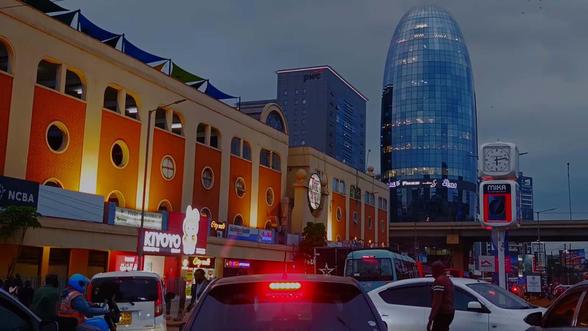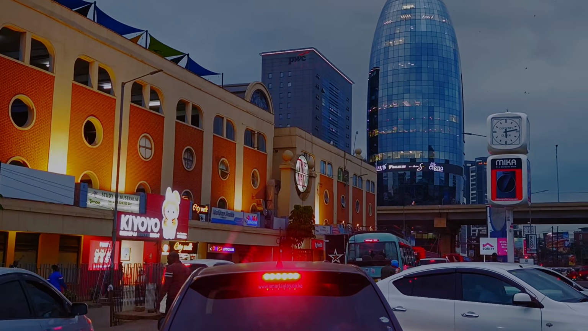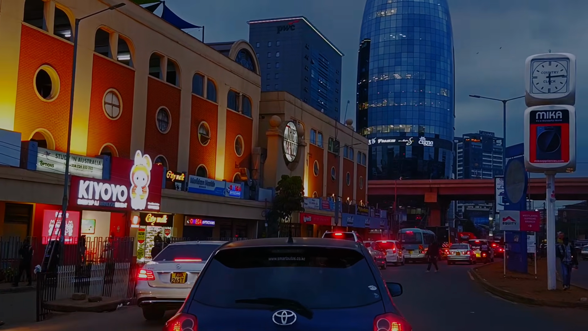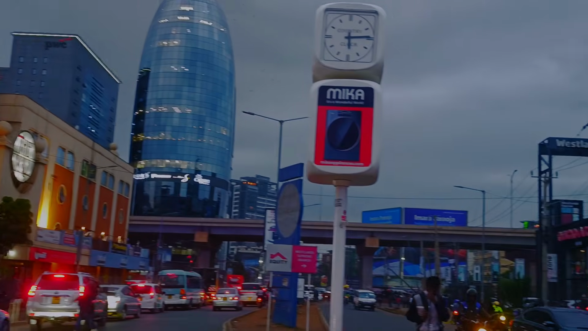What do you think? Wow. And then you can see the mall building just did light up, right? It's officially indicating it's getting dark, guys. Look at the mall building, how it looks beautiful at night. How do you find this view of Westlands?